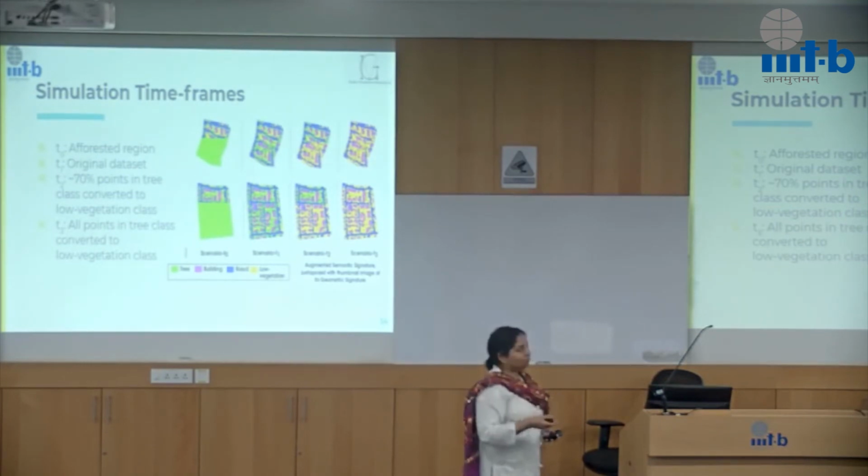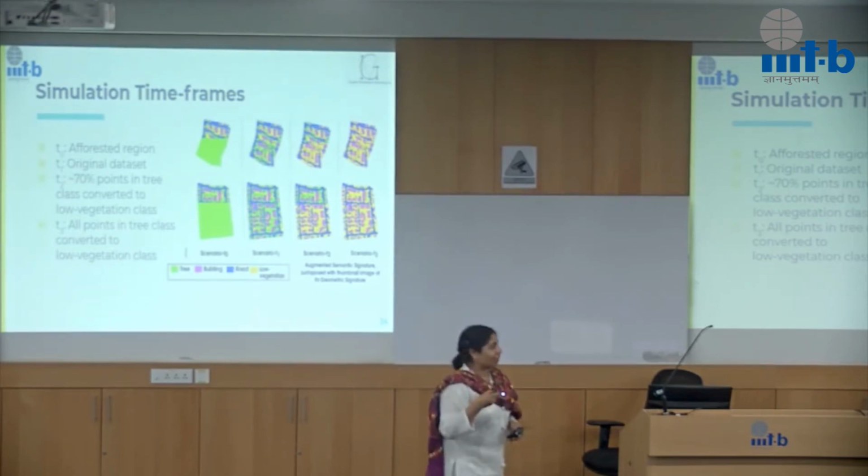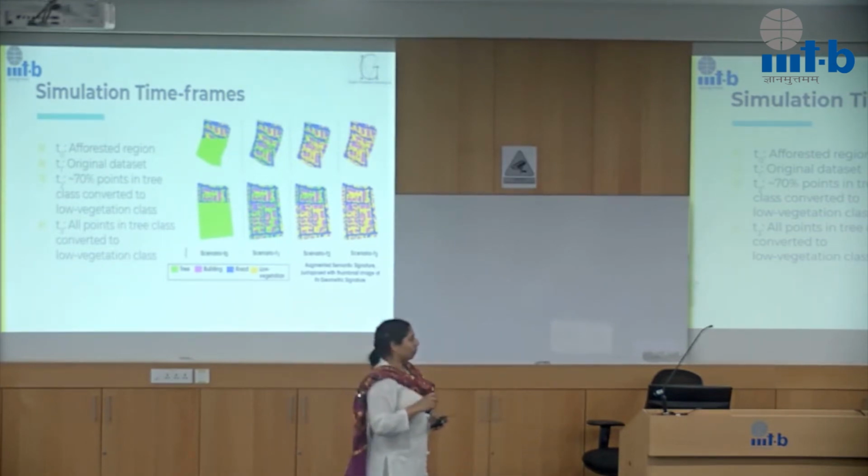Now it could have been that we converted trees to buildings, but it's a harder problem to solve because you have to earmark geometries and then you have to get appropriate heights and things like that. So we avoided doing all of that. From the careful analysis we did, it was sufficient to convert from tree to low vegetation, and we would get a drastic change in the classes itself.